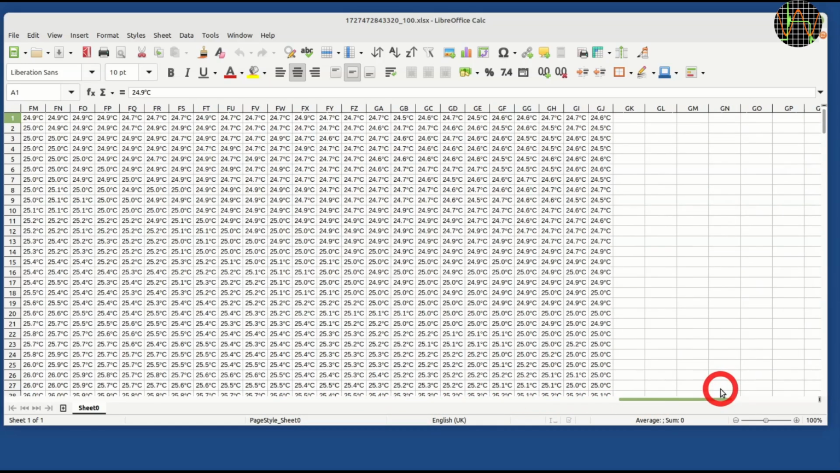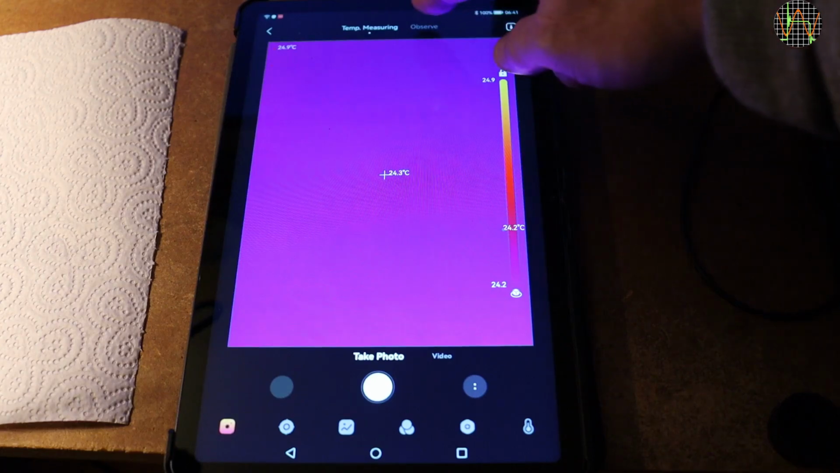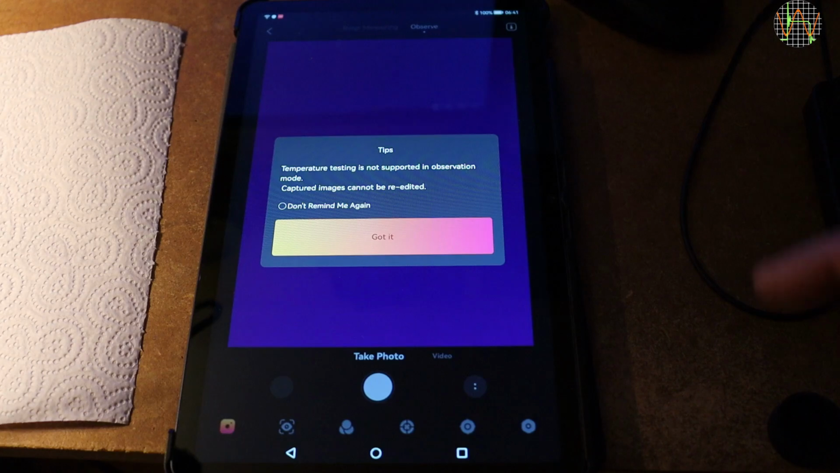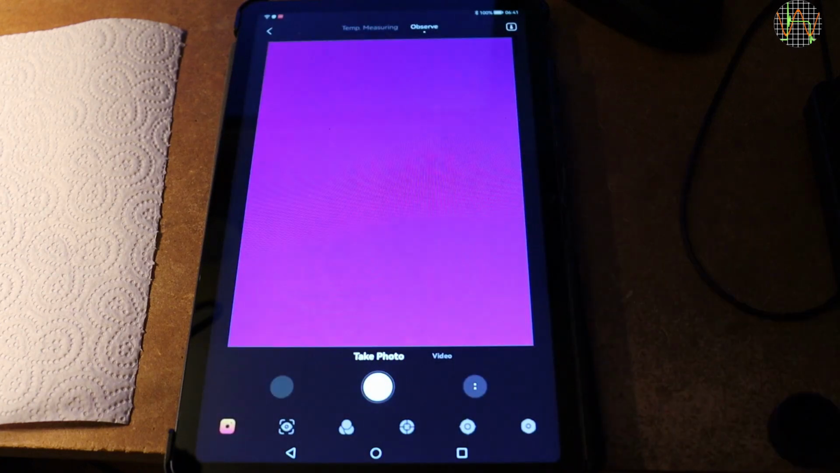I have not done anything with this, but it's very nice to have the option. Finally, I want to briefly mention observation mode. On the top you can switch from temperature measurements to observe, which gives you some hint that the temperature measurements are not supported in this mode. If you wonder what then is it good for, I think TOPDON has created some interesting uses.